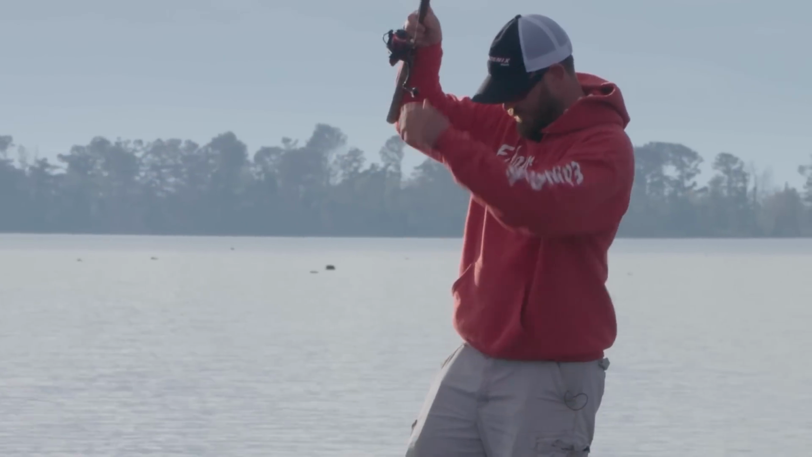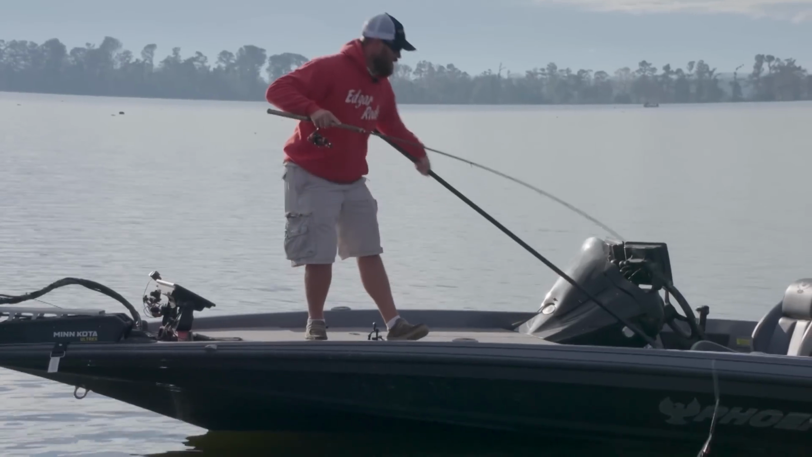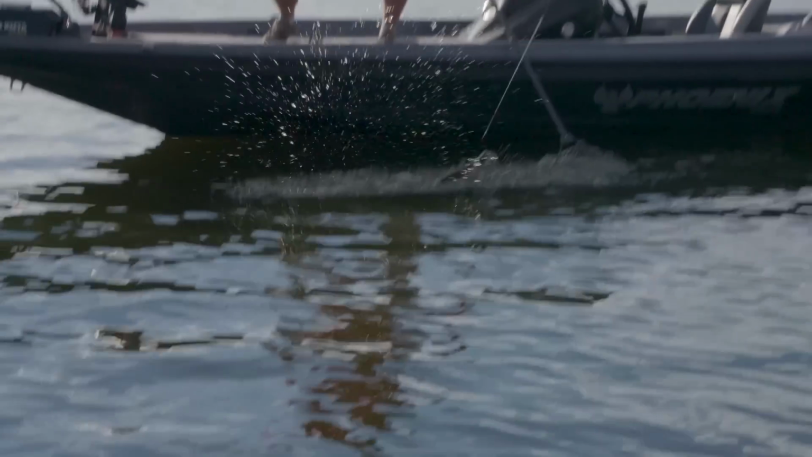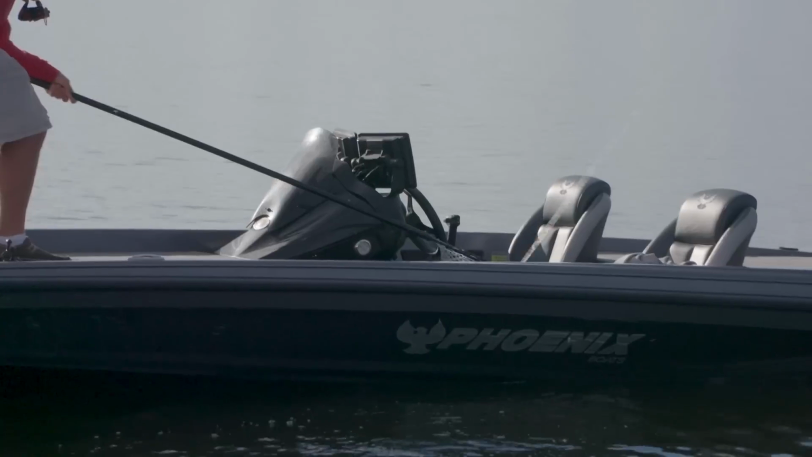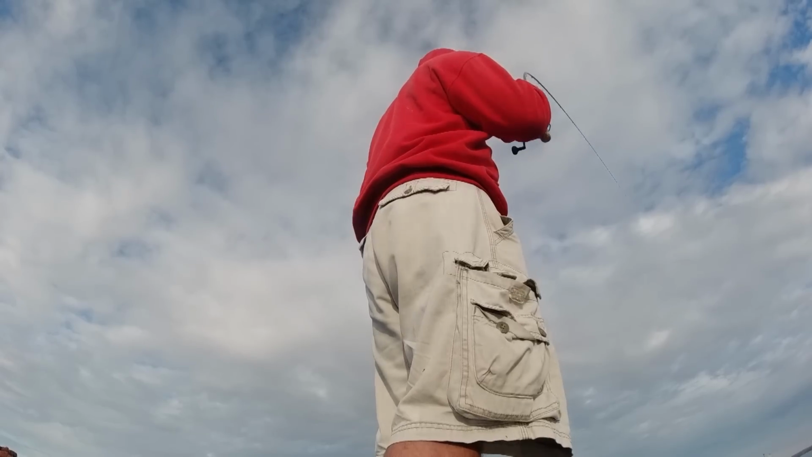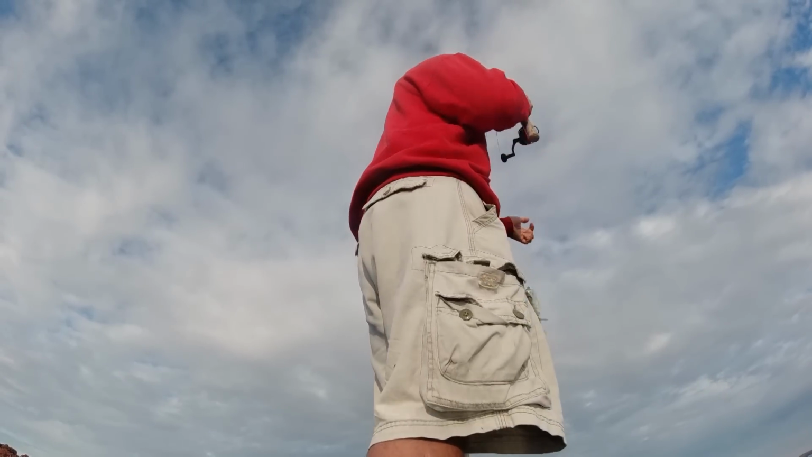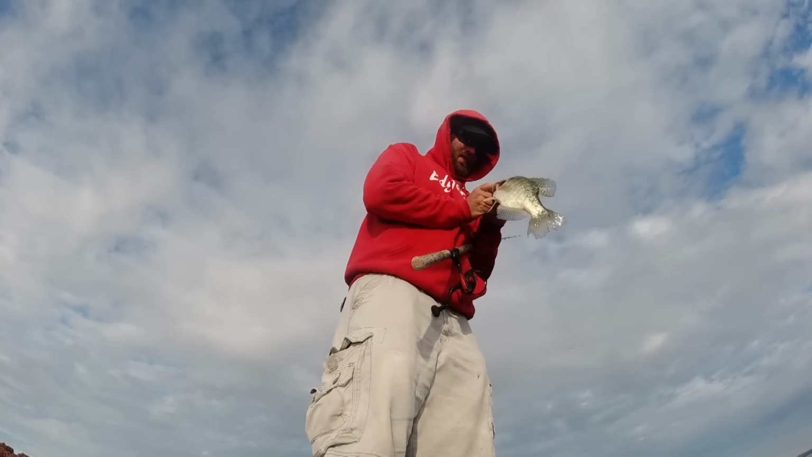Every day's different. Every day, you got to figure out what they want for that particular day. Sometimes they want it just dead sticking. Sometimes they want it swimming over their heads. Sometimes they like you to really shake that thing and be kind of aggressive with it. What I've seen today is they're liking a really aggressive movement. There's just a little better one.